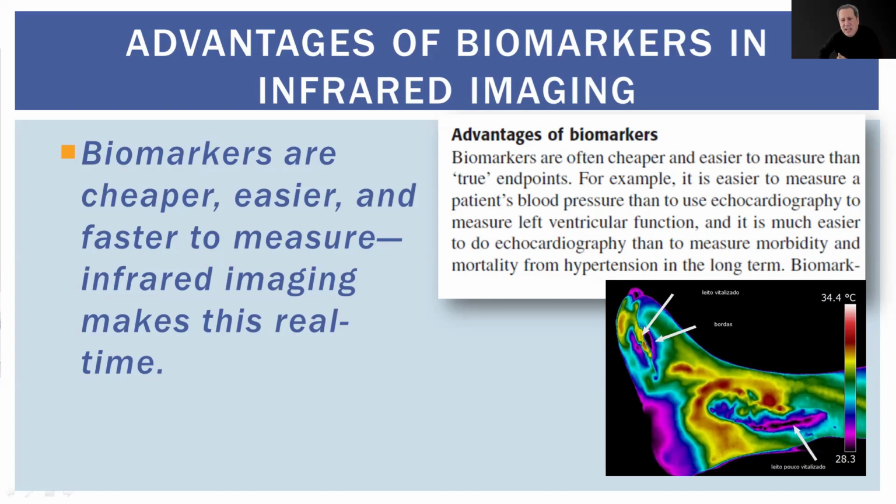For example, it's much easier to monitor a patient's blood pressure than to assess long-term heart failure. Everybody knows. It's much easier to monitor a patient's surgical post-operative scar temperature than to collect bacteria cultures or hemograms. So it's much easier to monitor a patient's shoulder inflammation than to do a repetitive MRI. No sense. MRI every week, no sense. Infrared every week, yeah, sure. Every consultation, sure, it's easier.